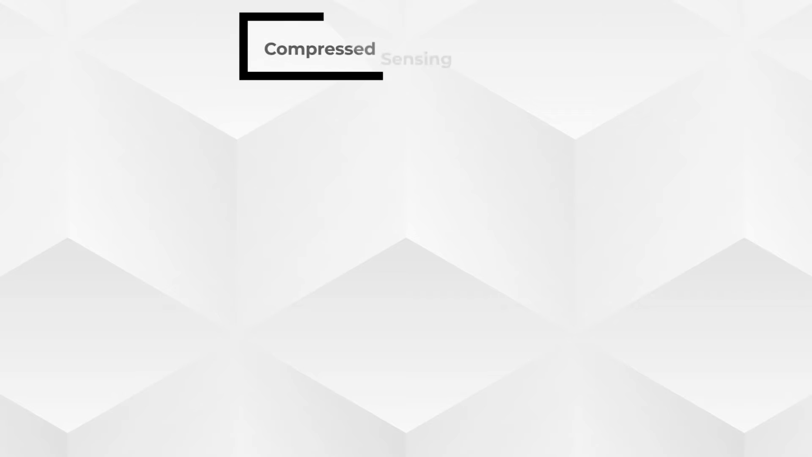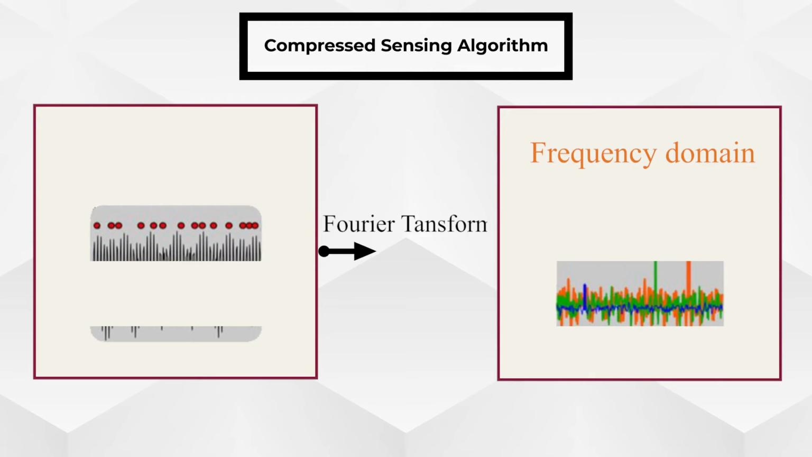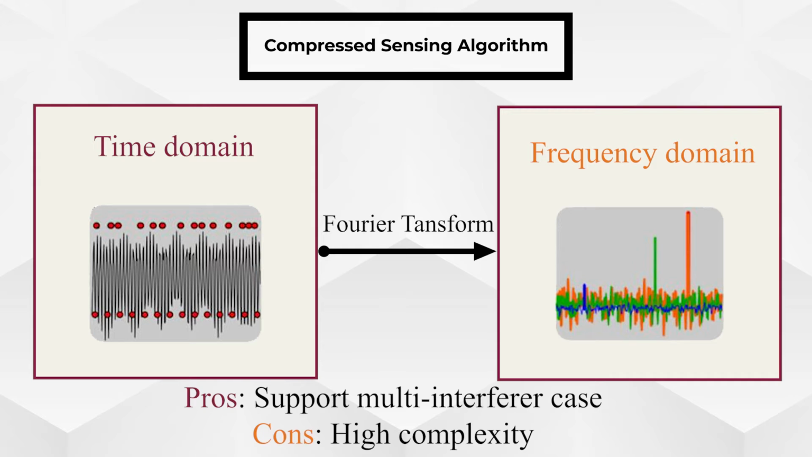The second class is called compressed sensing algorithms. They use signal transform techniques such as Fourier transform, or short-time Fourier transform to explore the sparsity of the signal in specific domains to separate the interference signal and intended signal. Compressed sensing algorithms can handle multiple interferers. Although it has good performance, the complexity is very high and cannot meet the real-time requirement of the automotive system.